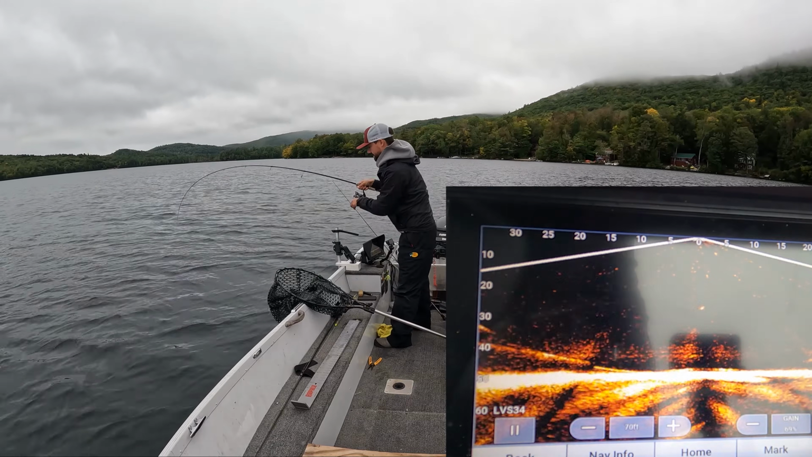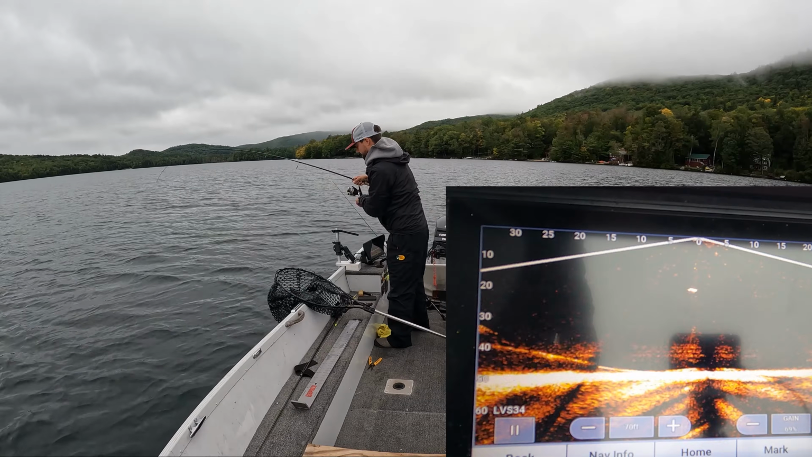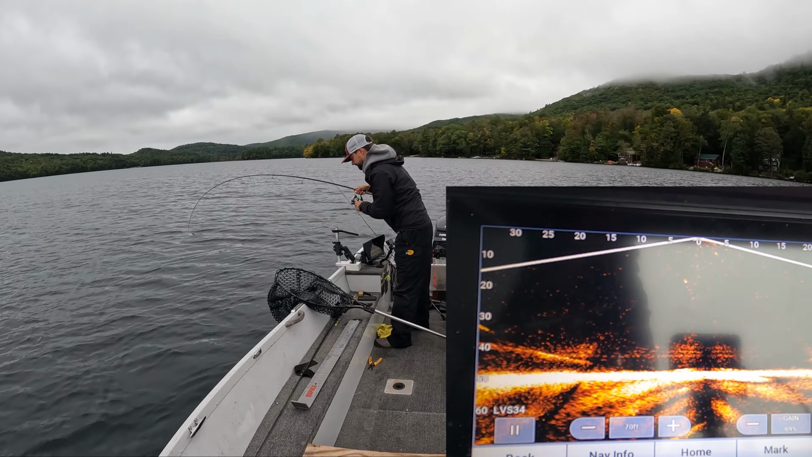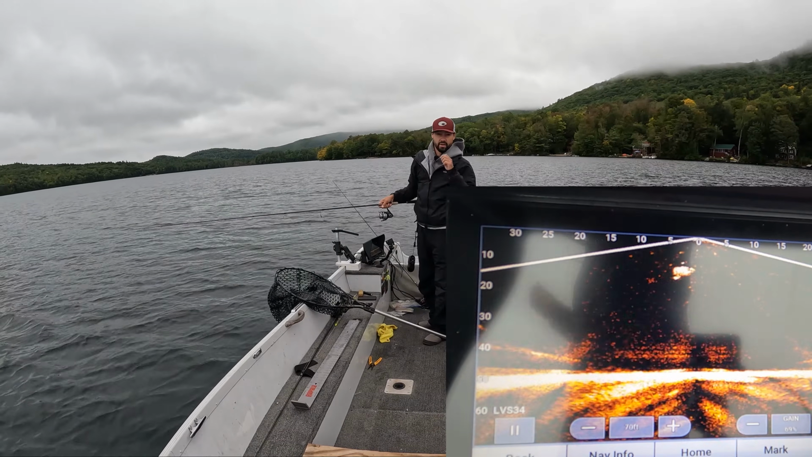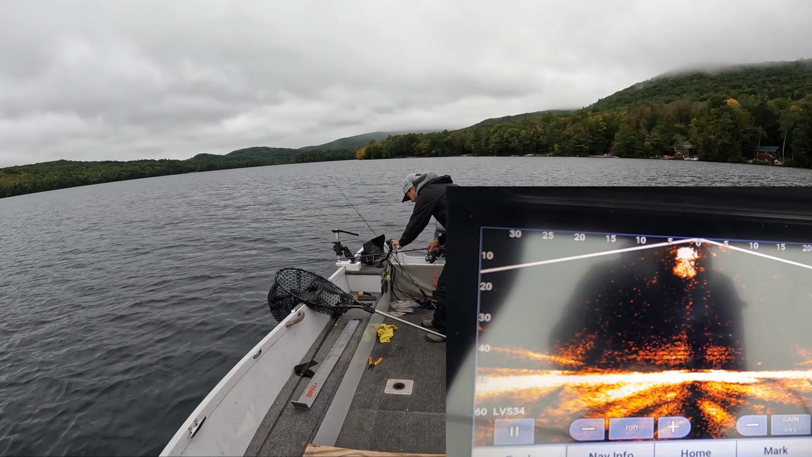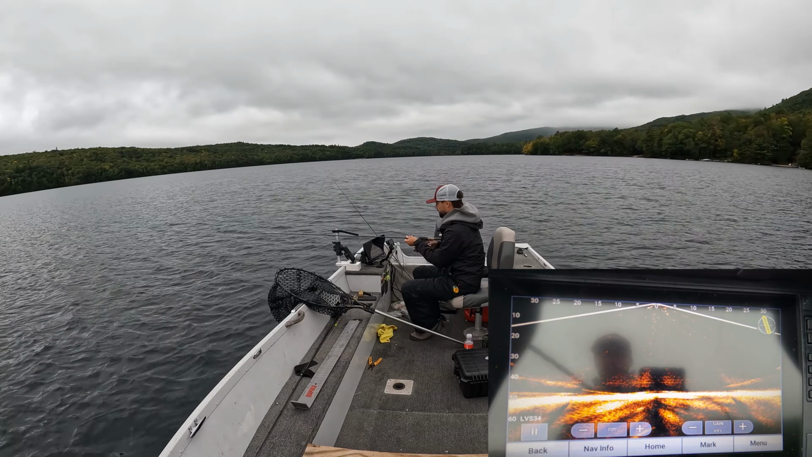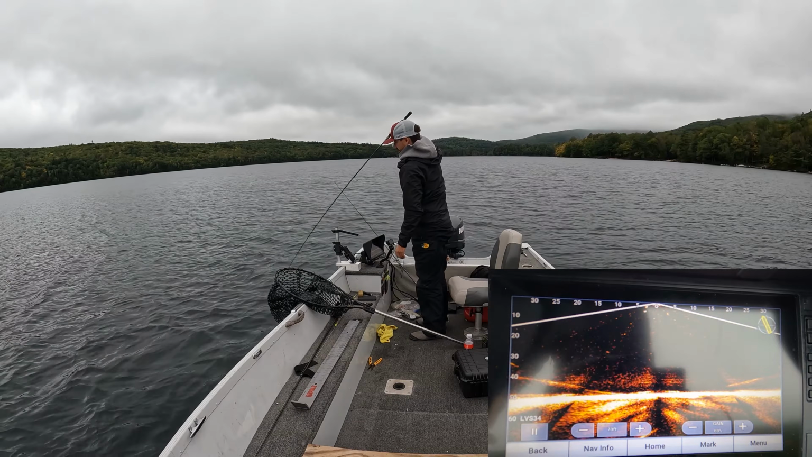Just lifted up and he was there. Feel like he might be snagged. He also had no idea that he was hooked. Yeah, there he goes right back down the bottom. Yeah, that fish had to have been snagged. The way that it was fighting on the screen here was definitely not normal.